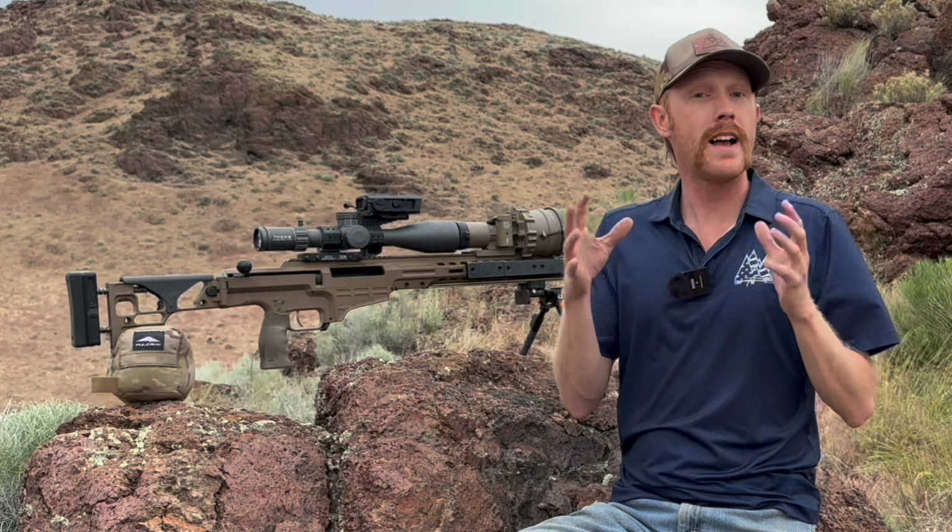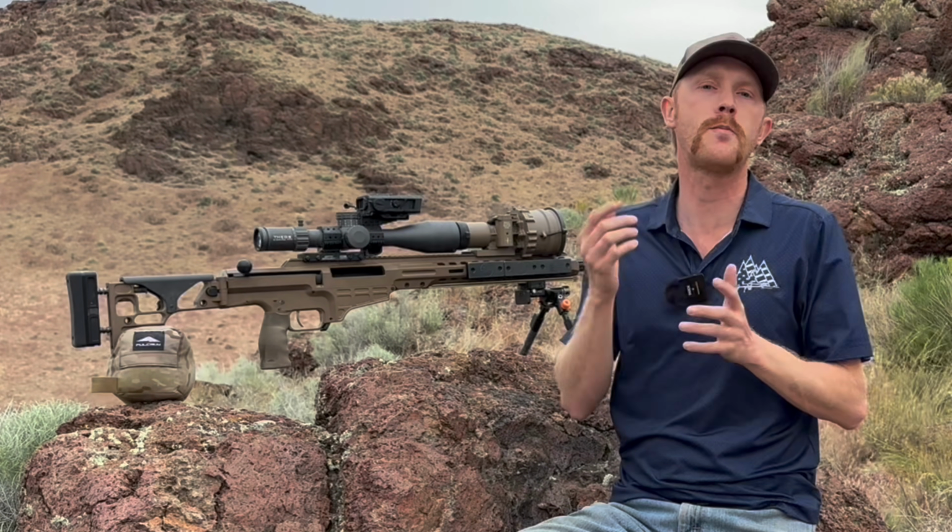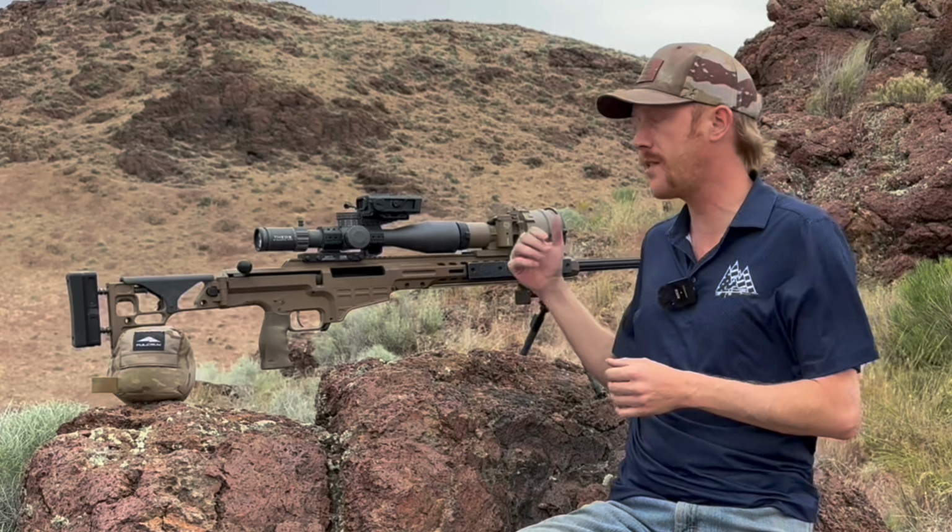Now really quick, let's just talk about my experience running this PVS-27 from sea to night. So anytime you put something in front of your scope, like a clip-on, there's likely to be a little bit of a point of impact shift. And we saw that out here tonight with this unit.